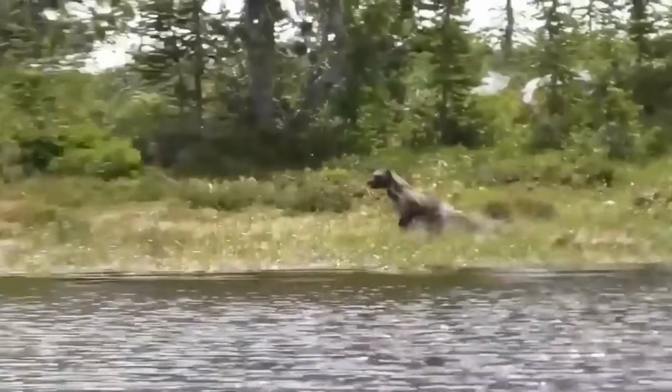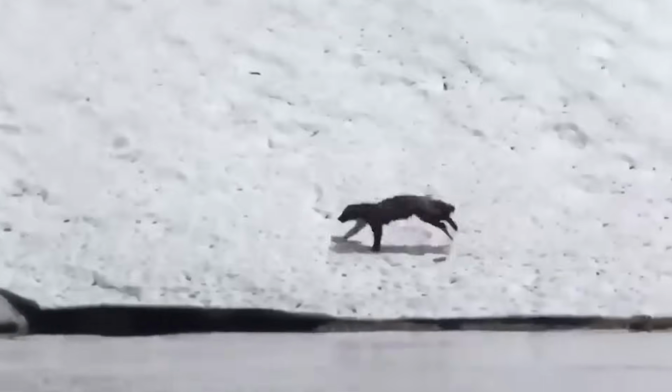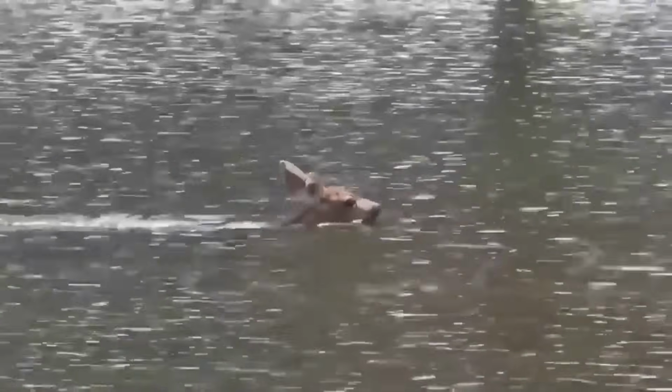Though this one was caught at a different location, it will make you understand the picture easily, as the wolverine could be seen running at remarkably high speed while chasing a deer swimming on the lake.